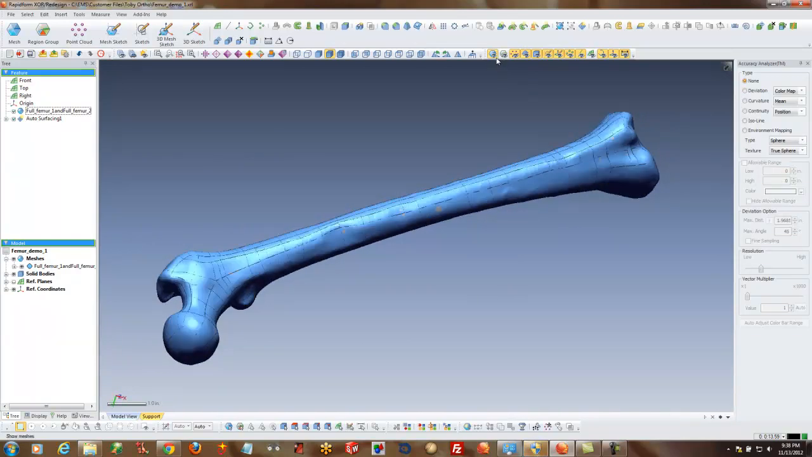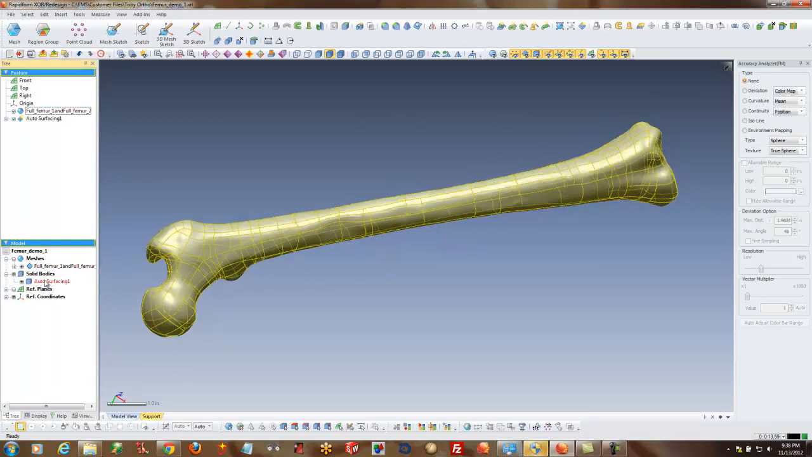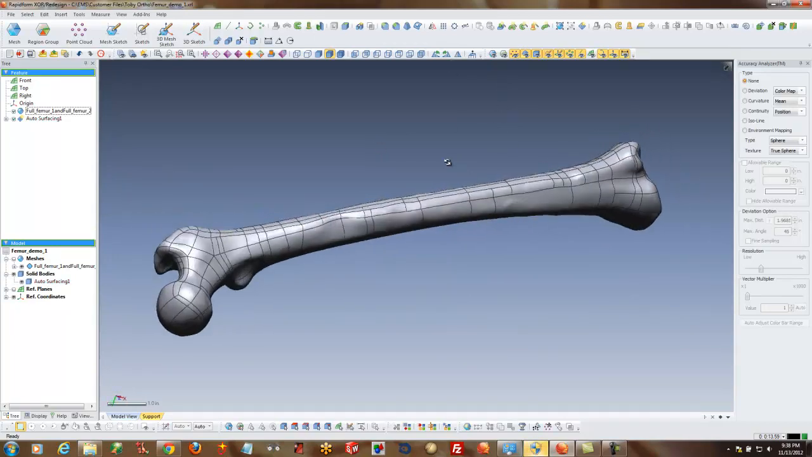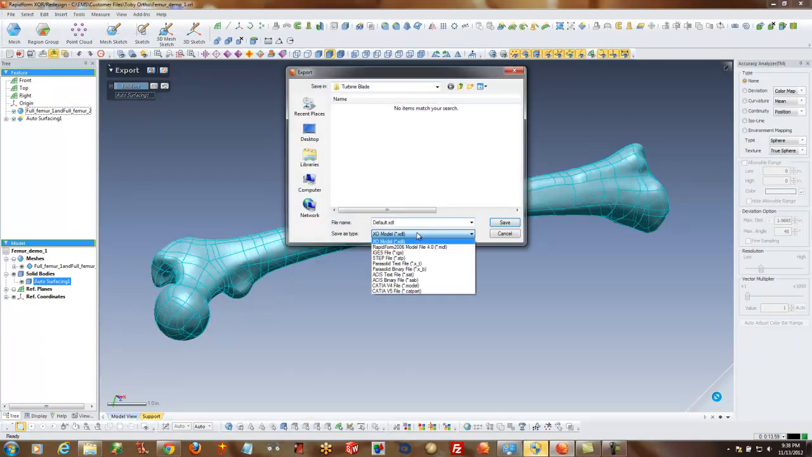So if we hide the mesh, what we now have, and you can see it right here, is a solid body. It's completely enclosed, that femur bone. Now I can come in here and export this instead of as an STL file. When I export it, I have options that include STEP, IGES, Parasolid.